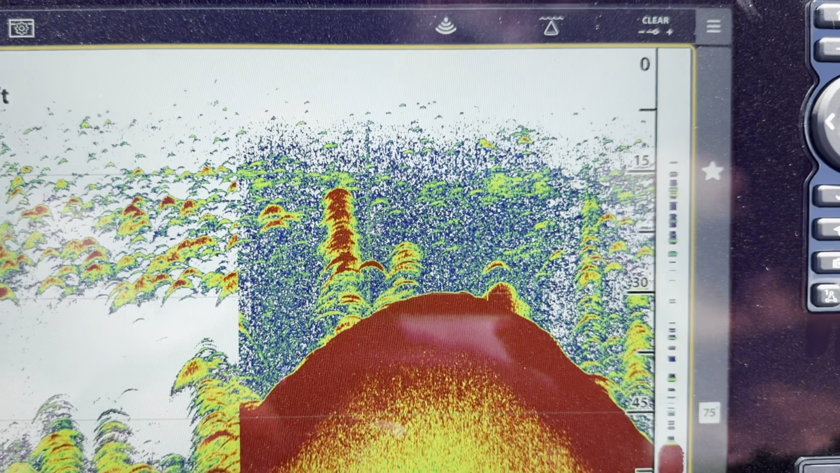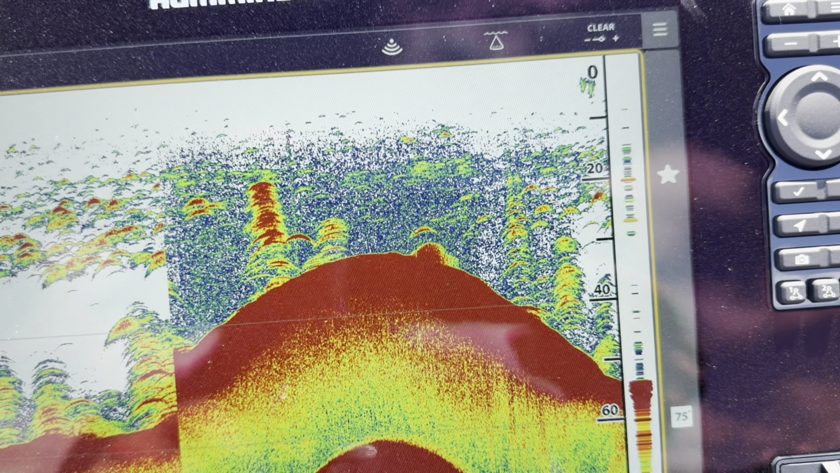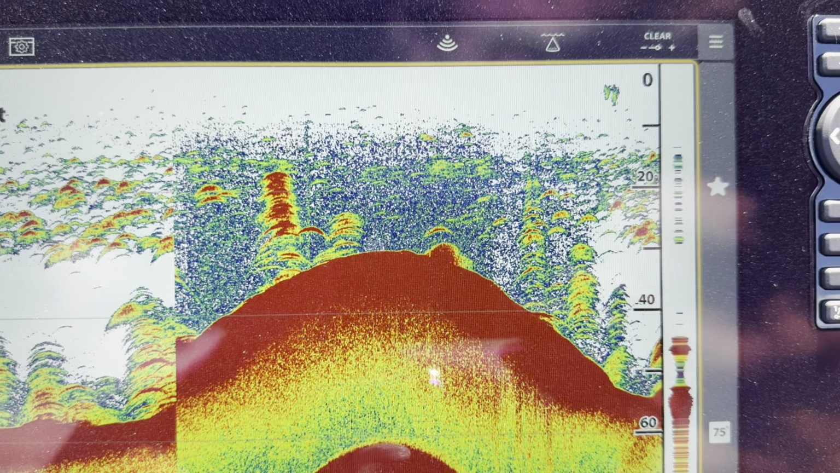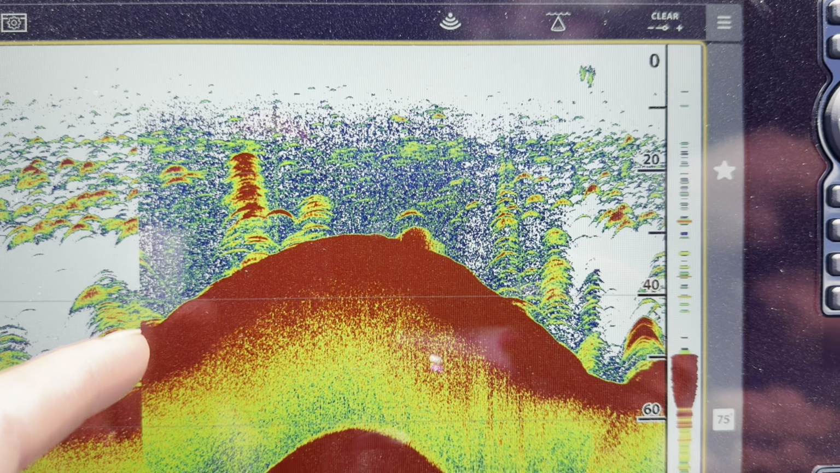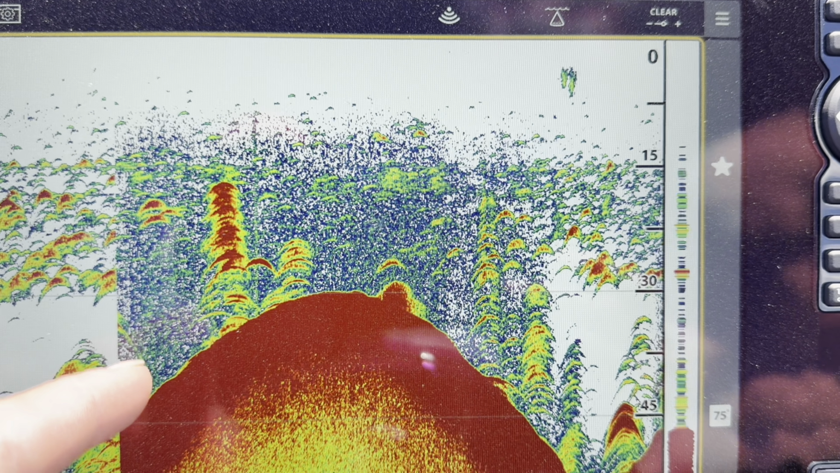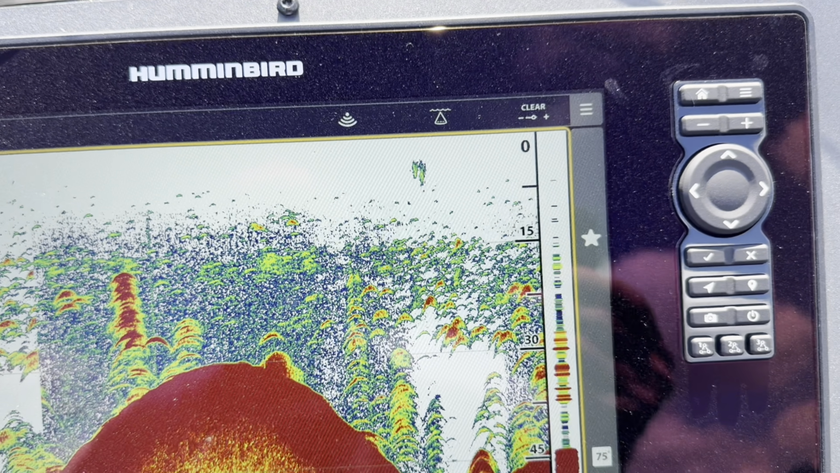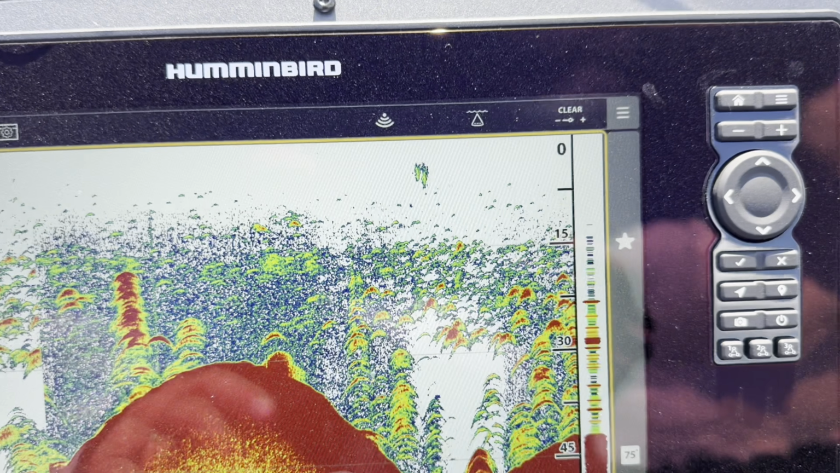But the more you get familiar with it, the more you can see how everything breaks off there, and just distinguish what you have. Now, for those of you who have vegetation in the lake, vegetation looks like a bunch of little stringy stuff coming up off the bottom there. Obviously, we don't have any vegetation here on Table Rock Lake at all, but that's pretty common there.